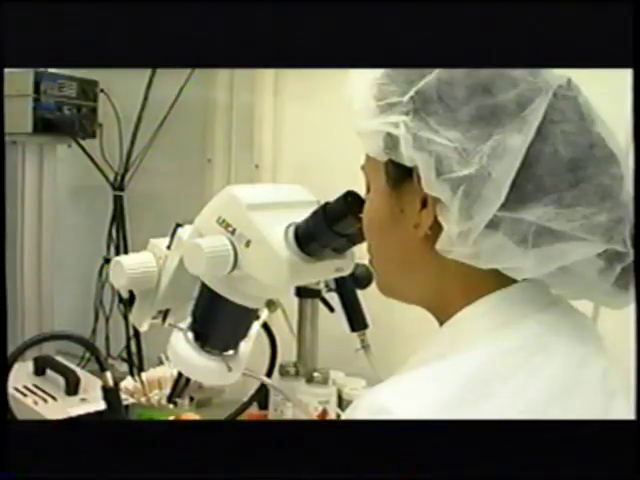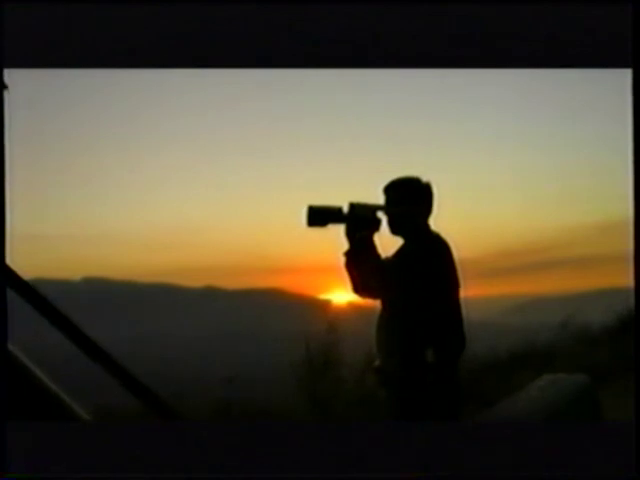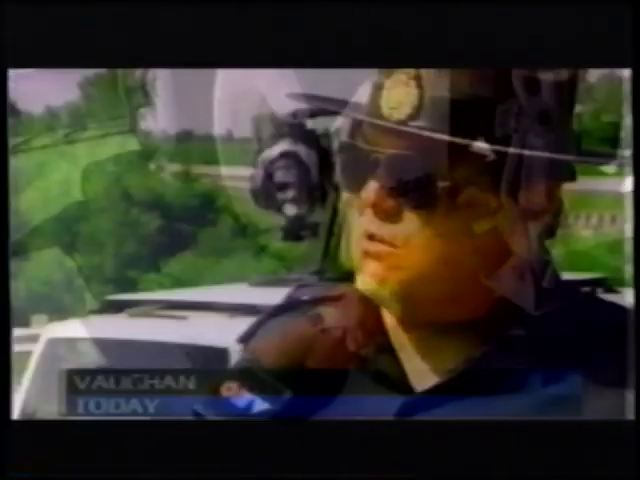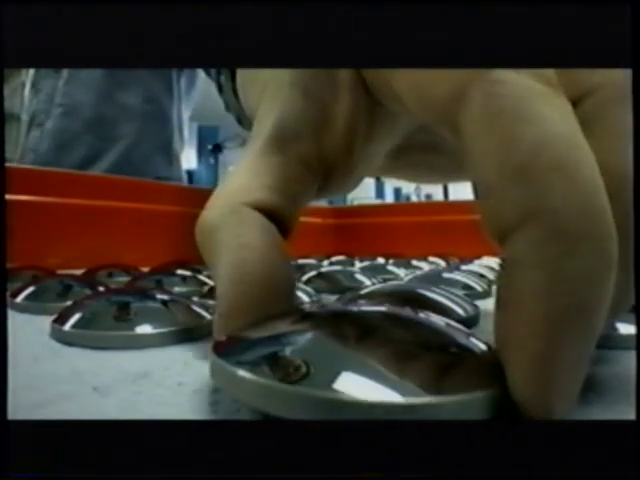Our world is full of heroes. Some we can recognize at a glance, but others work behind the scenes. The scientist, the natural resource manager, the industrial engineer, the vehicle inspector who keeps our roads safe, and the people who design, develop, and deliver the products of FLIR Systems.